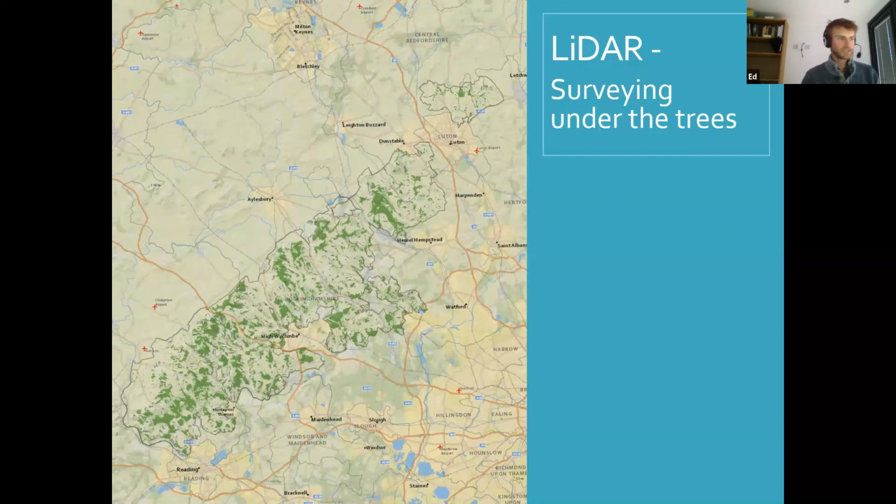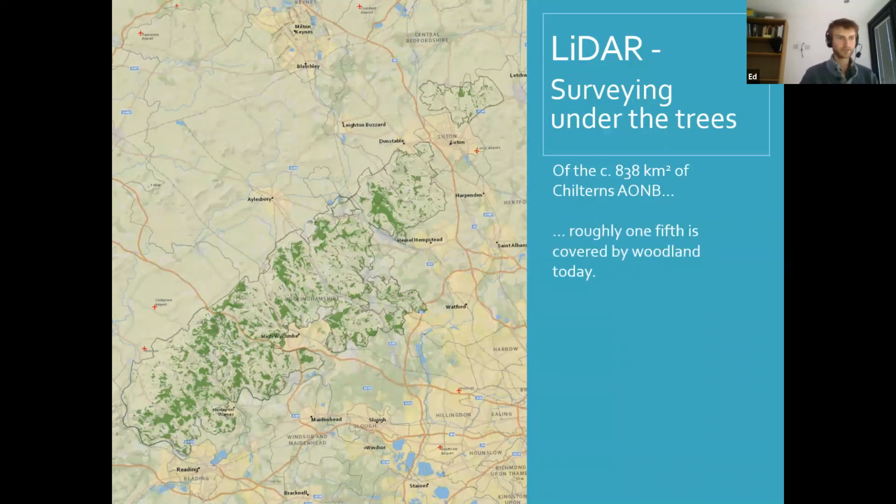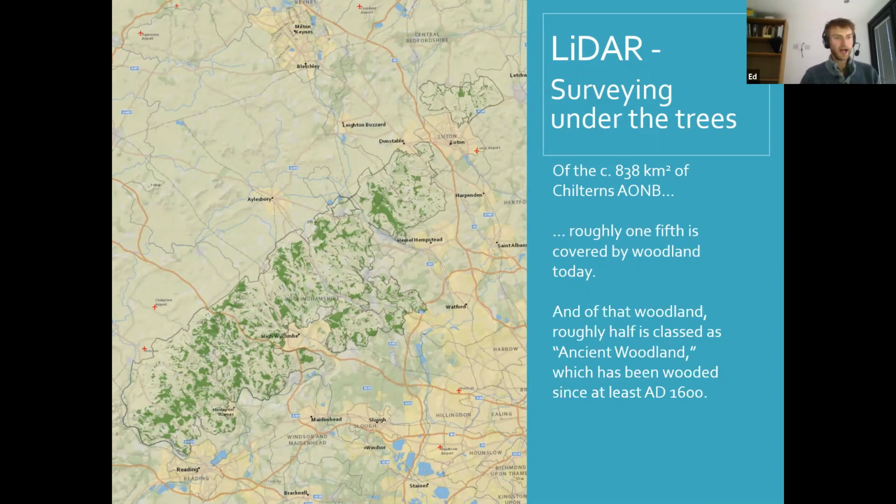So as I said, about 21% tree cover in the Chilterns, and you can see here, hopefully in the map on the screen, all these green areas are bits of woodland across the Chilterns AONB, which is outlined with this grey outline coming around here. Of the 838 square kilometres of the Chilterns, about a fifth of that is covered by woodland today. And of that woodland, a further 50% of that fifth, so I guess that makes it a tenth, 10% of the Chilterns as a whole, would be classed as ancient woodland.